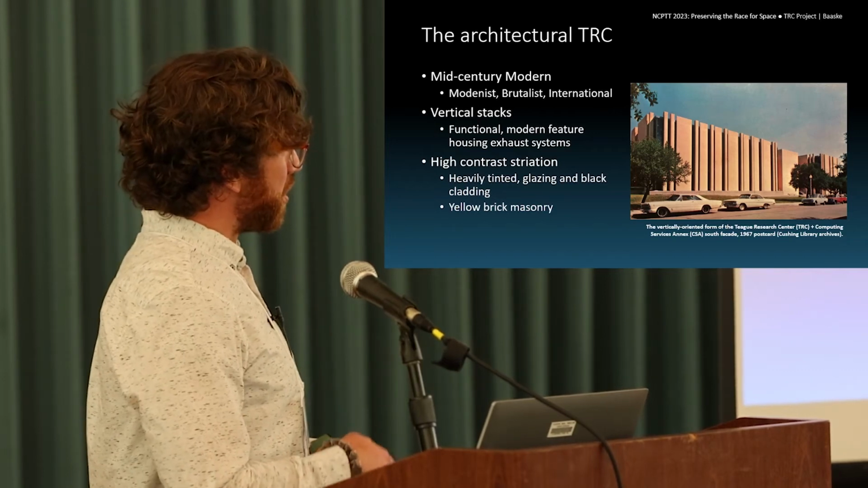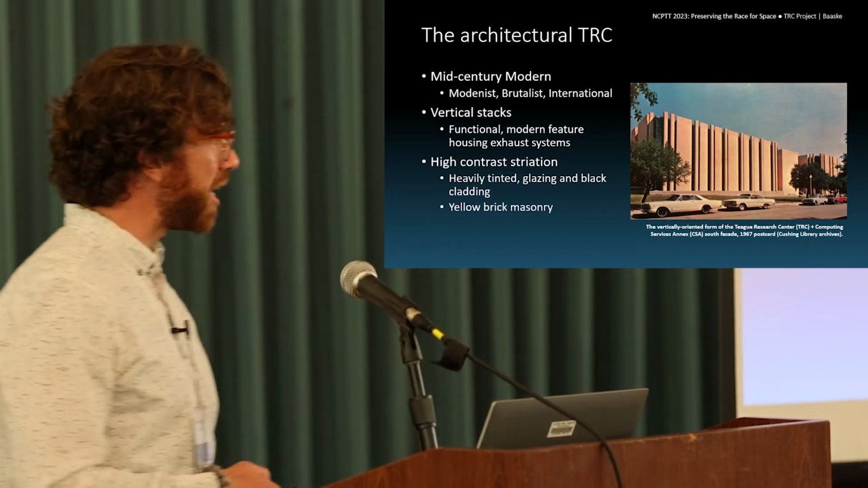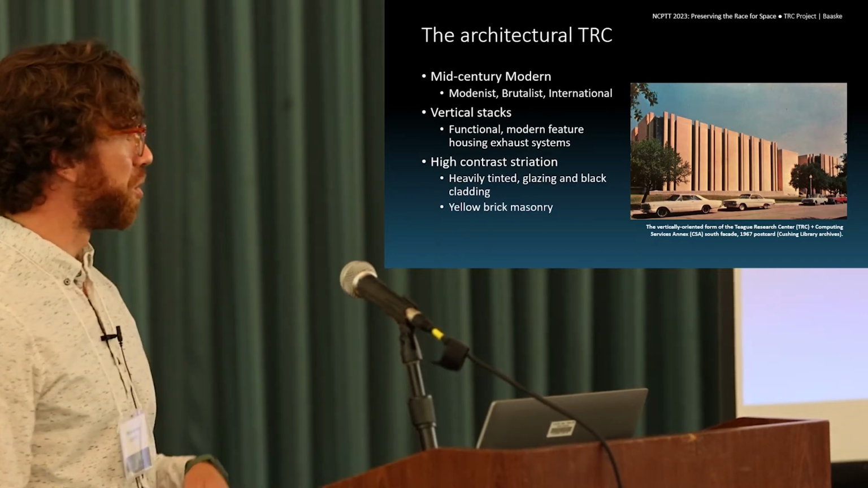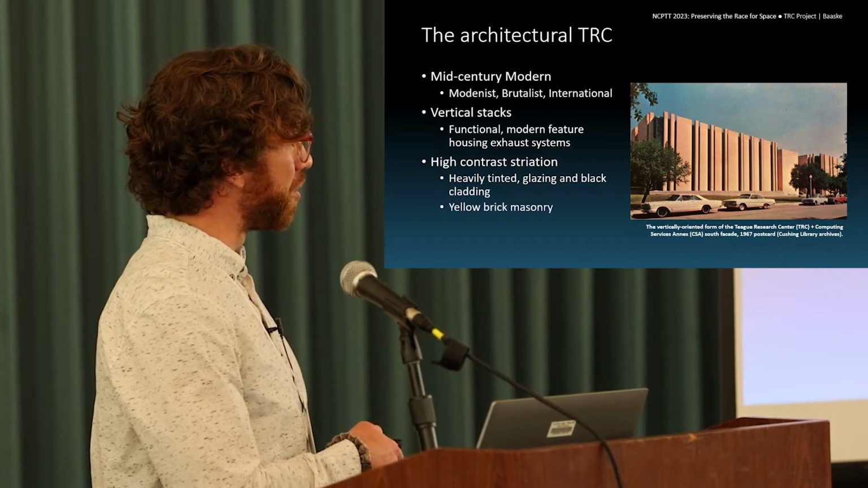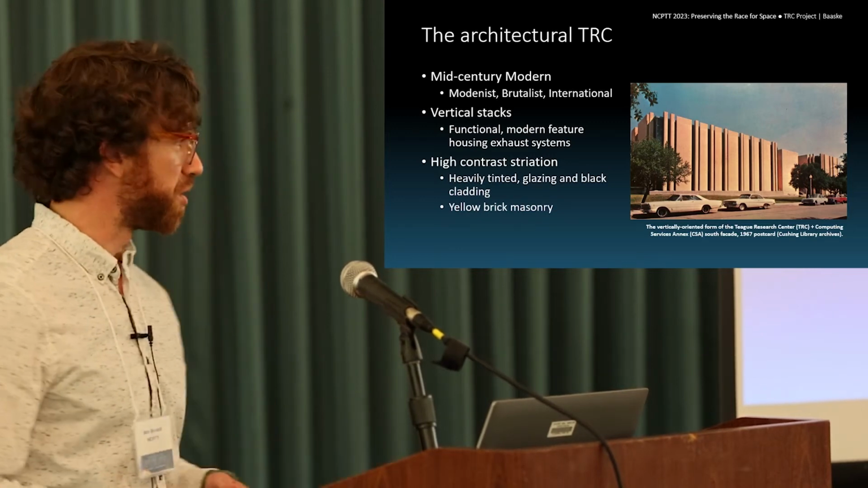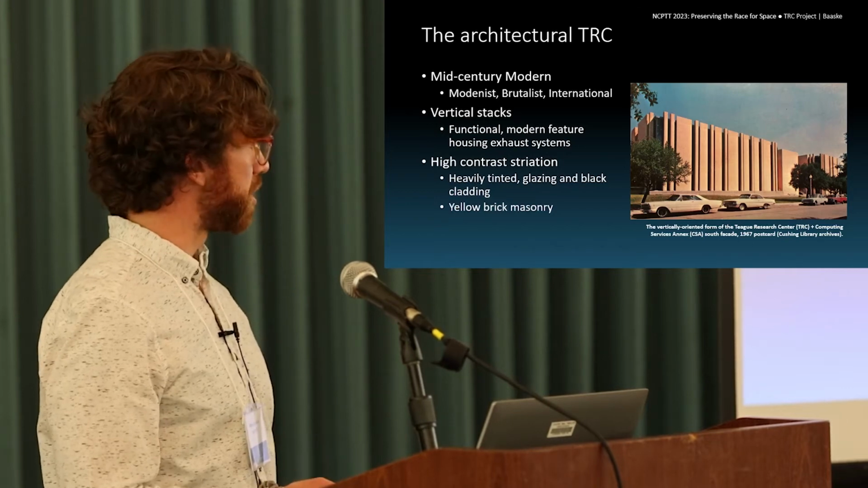This contrasts with a heavily tinted glazing and black cladding. These openings are then taken advantage of for daylighting into the building. There's no reason to necessarily make the cladding in between a different or the same color, but to keep this kind of cohesive aesthetic whole was something the architects and engineers were interested in.